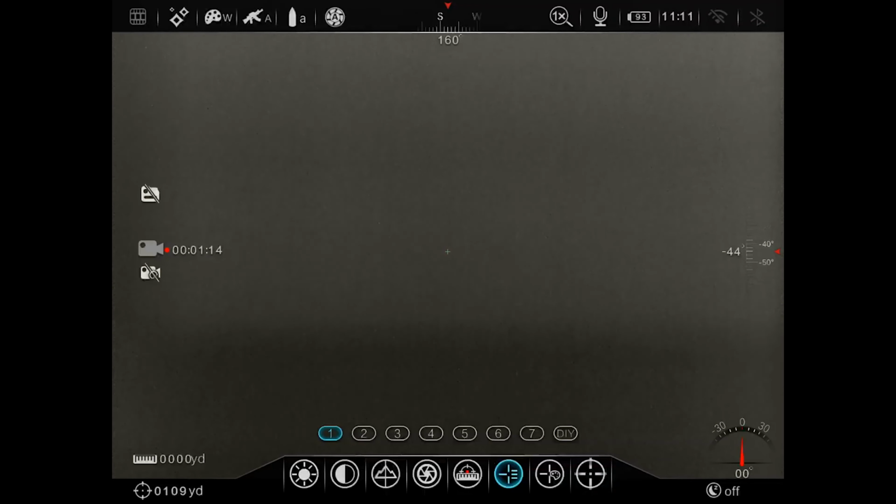Let me pull back up a large one here. Then you jump over to your reticle color. You've got the different options of reticle colors. Go back and forth between them. And then this last one is your distance, preset distance. If you have it preset, zeroed in at different ranges, you can select those. Then of course a long press will back you out.